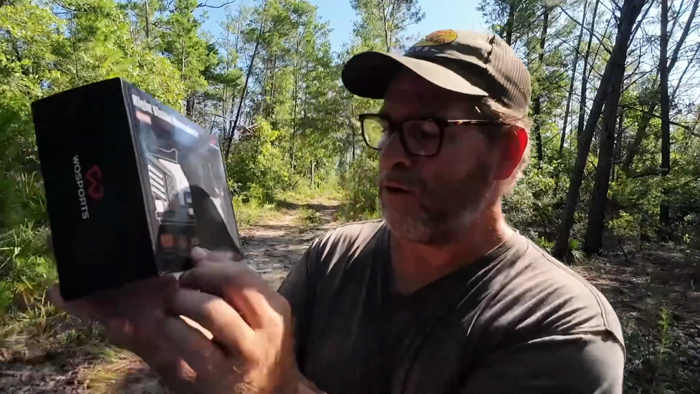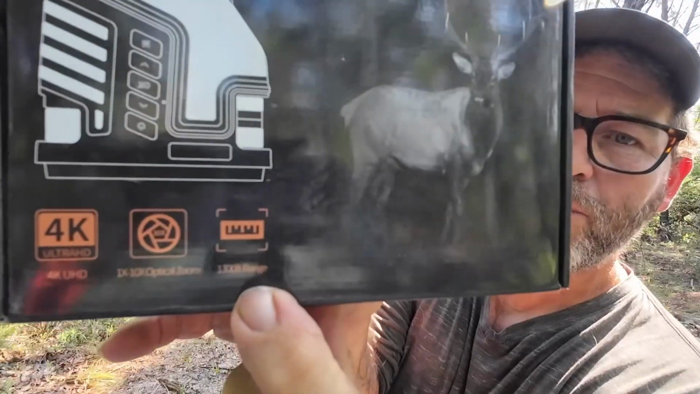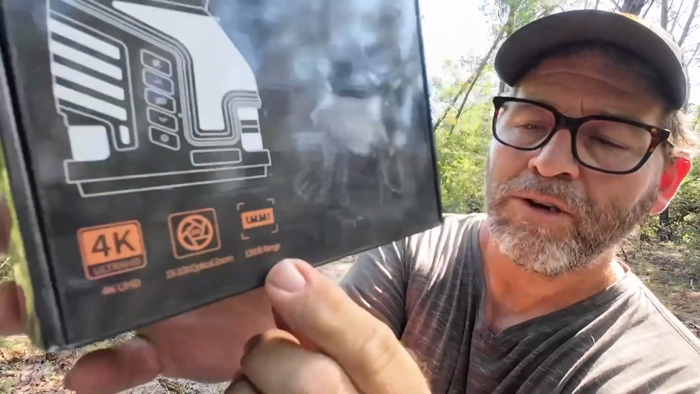But if I were out looking for a unit and I had the money to spend, would I invest in this Wosports unit? Yes, I absolutely would. It shows on here the range. If you'll look right there at the bottom where my finger's pointing, look at the range of the night vision. It's saying 1,300 feet. That's a long shot. And it's got a 1x10 adjustable optical zoom. The zoom works amazing on it. It's got a super zoom.